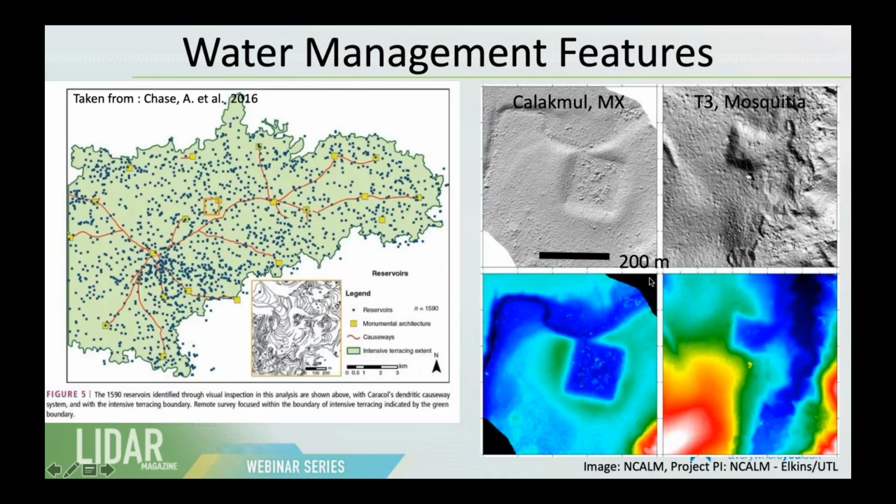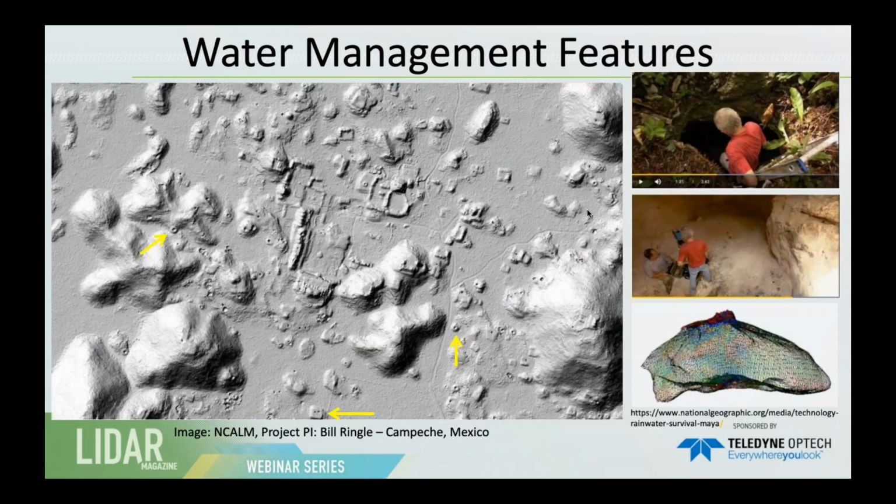So we have these kinds of features that are large, open reservoirs in the landscape, but I'd like to show this one. This is in the Puuc region of Mexico, in the state of Campeche. And all of those dots that you see that look like holes are entrances to underground reservoirs. And I find it really impressive. These entrances, you can see, are a couple of feet wide, and you can clearly see them in the high density LIDAR data.